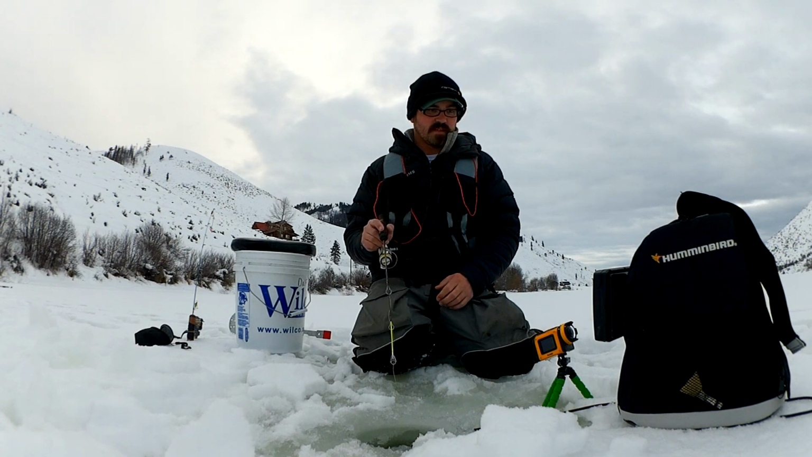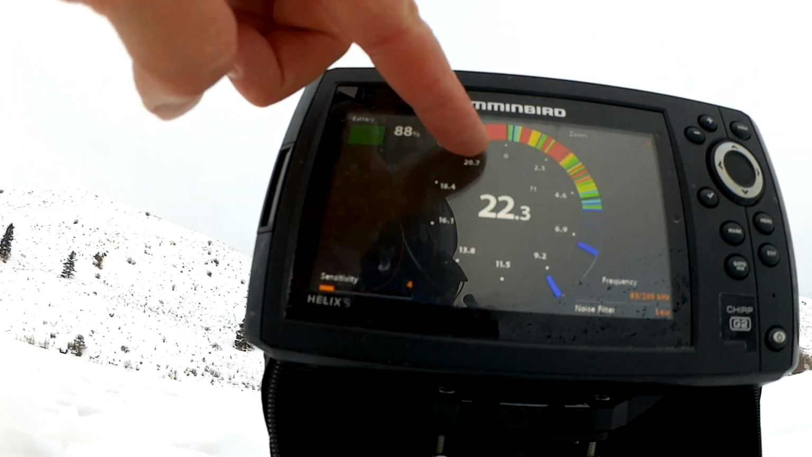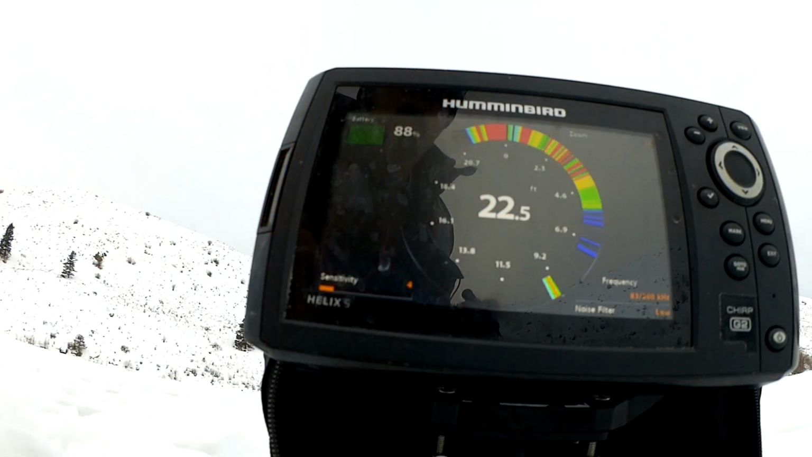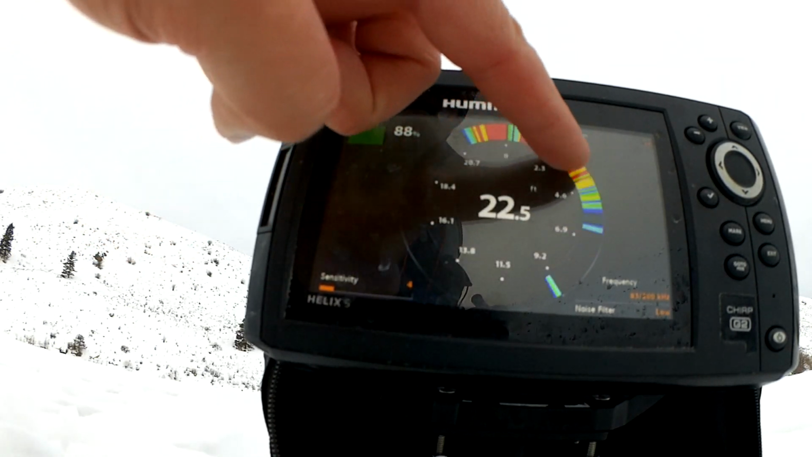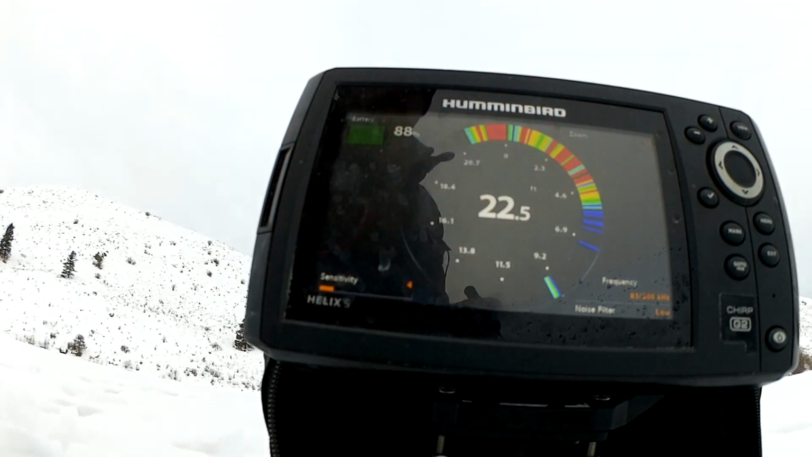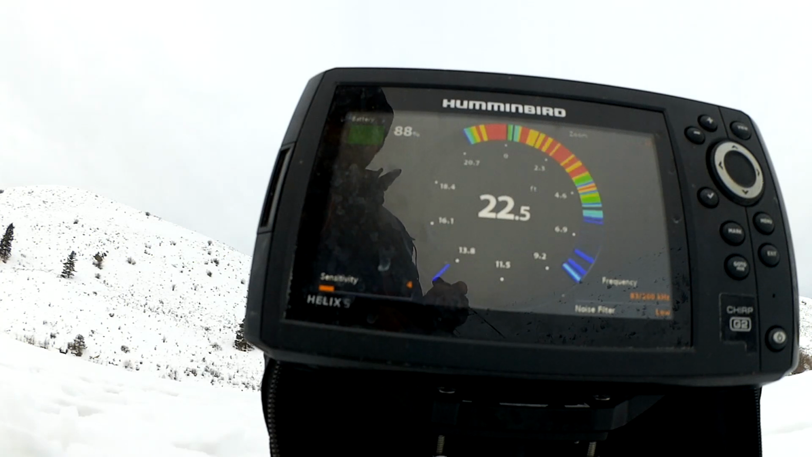So in this flasher setting, you can see this is the surface, and this runs down to the bottom, which is right around 21 feet here. And you can actually see my jig right here at 9 feet, and I'm getting some interference here from my braided line. But I'm going to go ahead and drop that down. You can see as I pull line out, that jig's going down. I'm at 14 feet. I'm going to go down towards the bottom. Okay, there we go. You can see that jig there at 16 feet.